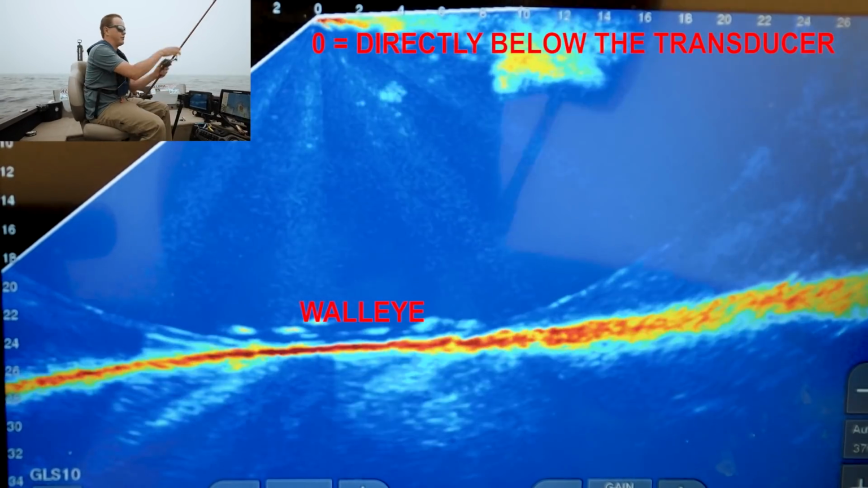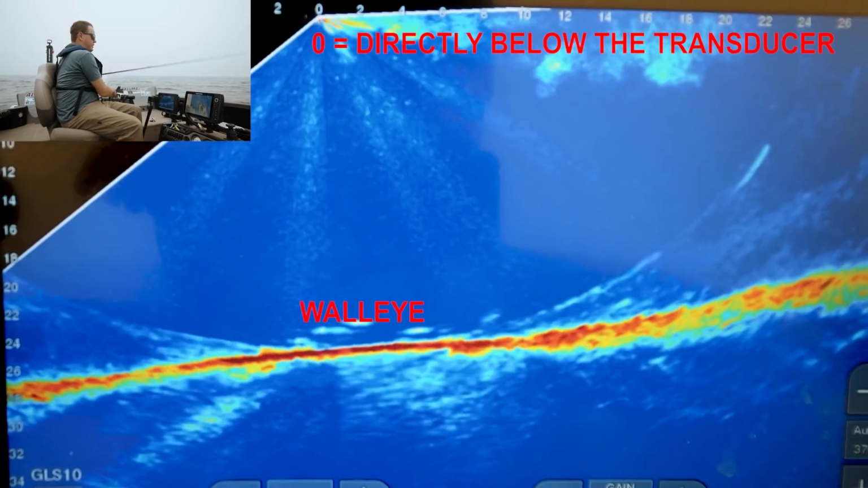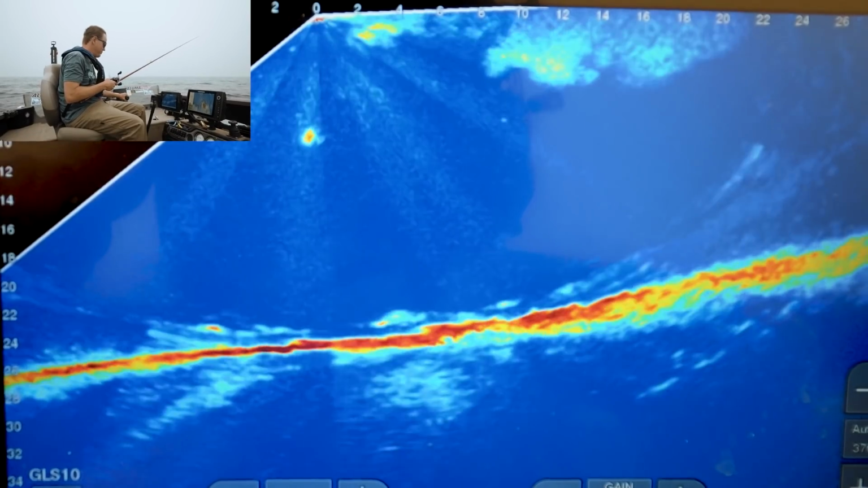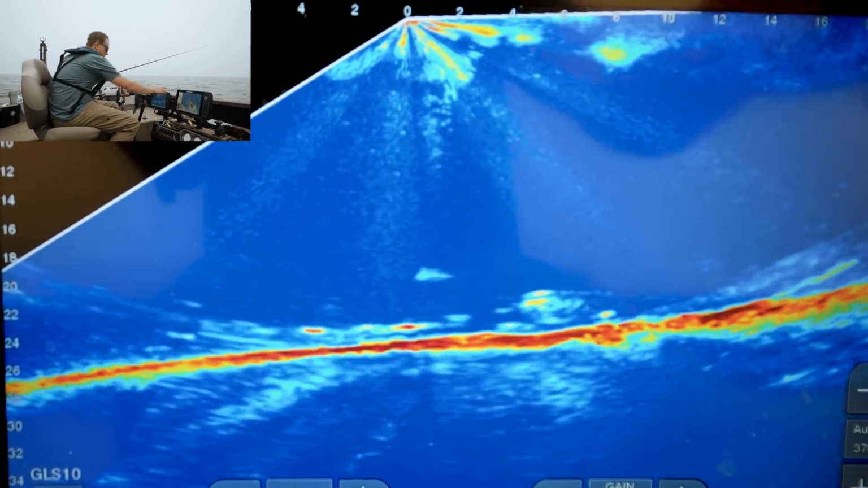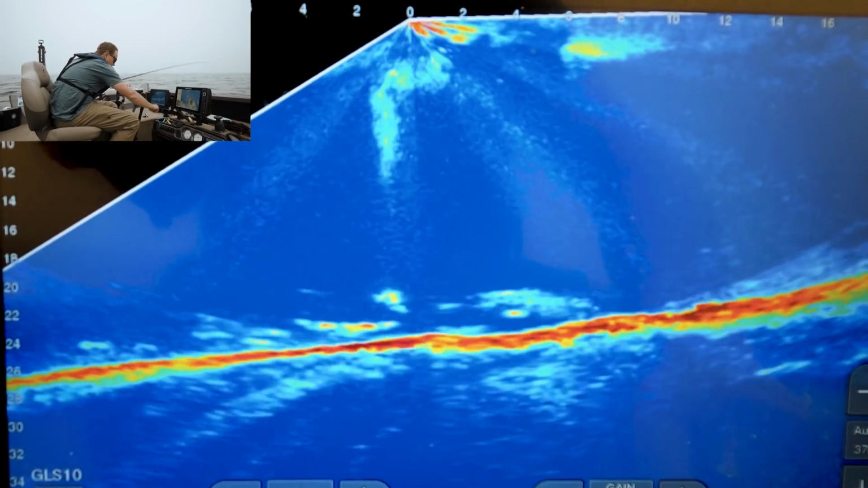So they might be walleyes. I'm not sure. I'll drop the Alabama rig on it. I'll be surprised if I get bit. But now, I'm gonna stay directly on these fish. I'm not losing track of them. I can see them on the Livescope. I'm dropping this big, massive rig. You can see it dropping down there. I'm not sure what they are, but you can see my lure going up and down. And all of those red blobs are fish.